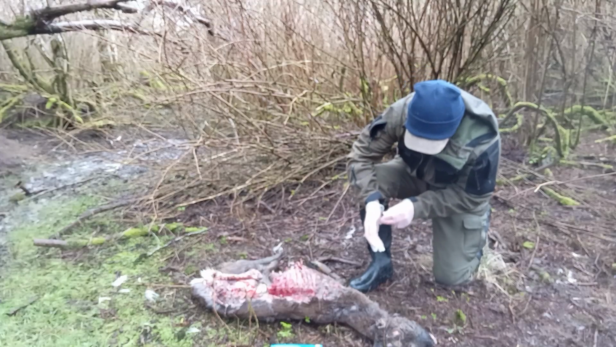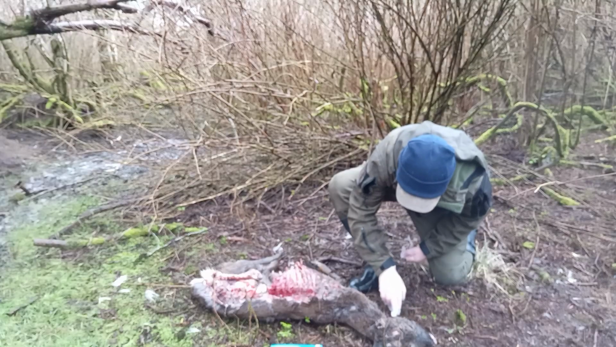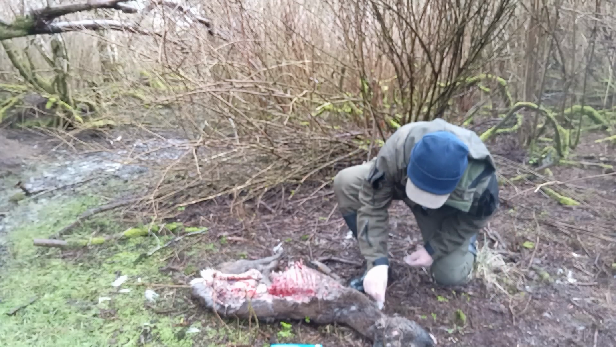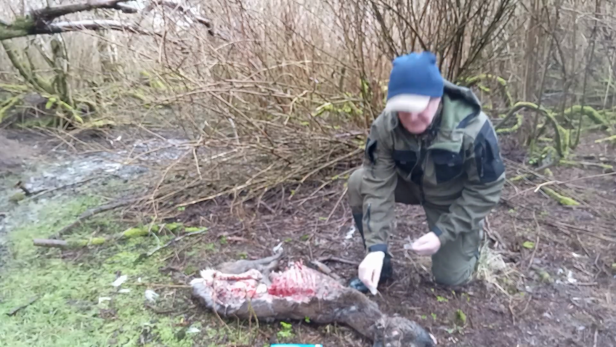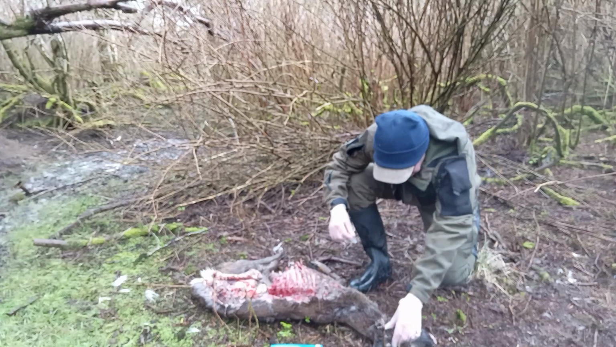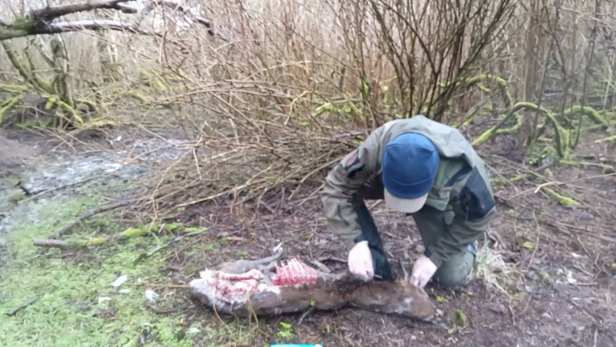Whoa, there's a bit of a whiff of it. Let me get a little bit of stick here. Okay, I'll put the camera on this here. Oh yeah, that could be a tooth mark there. Okay, let's turn it over. Oh God, I can't believe I'm doing this.